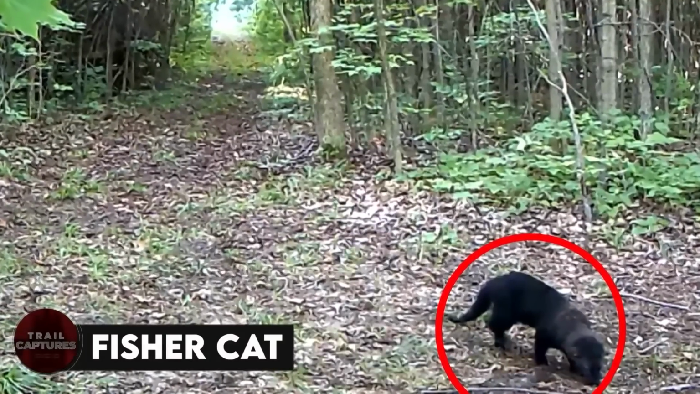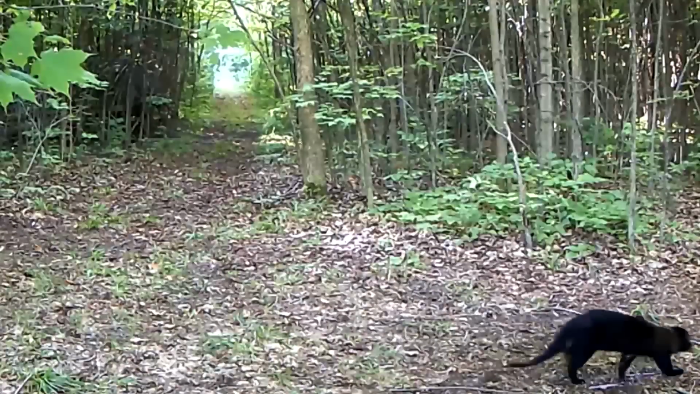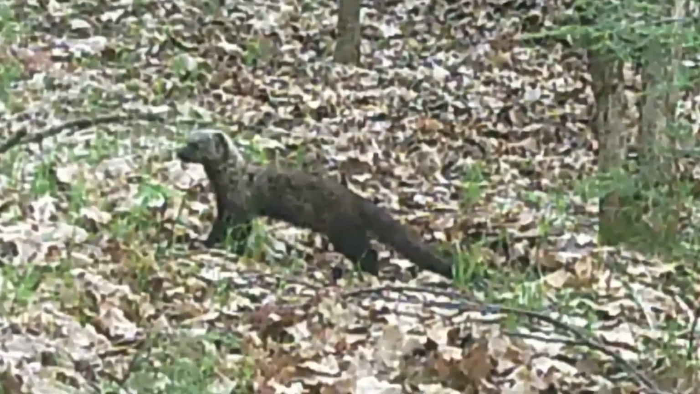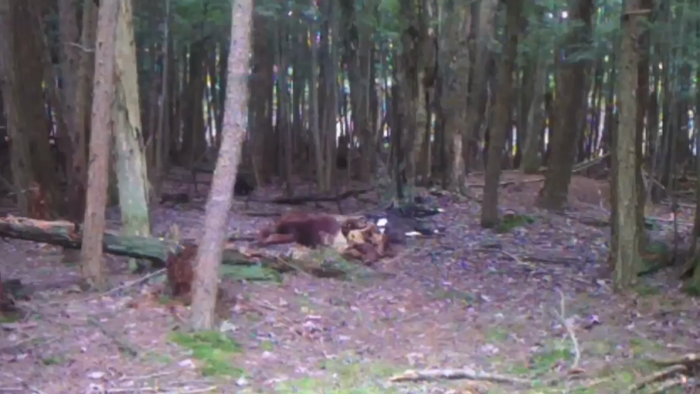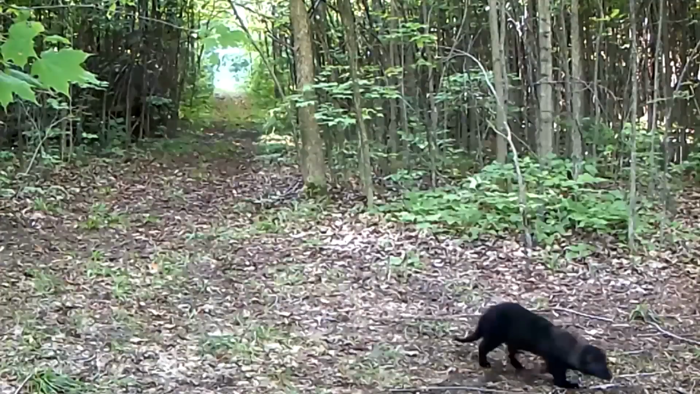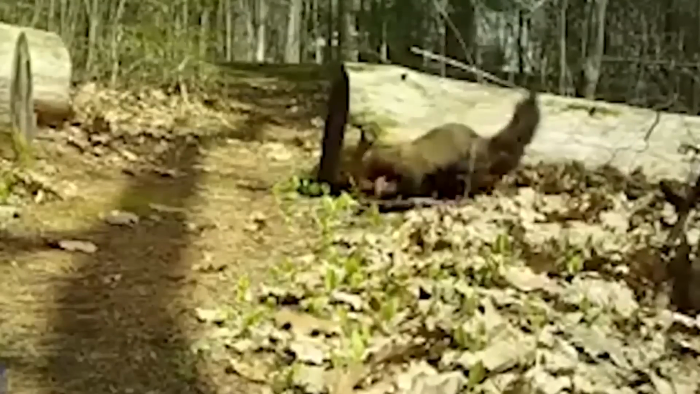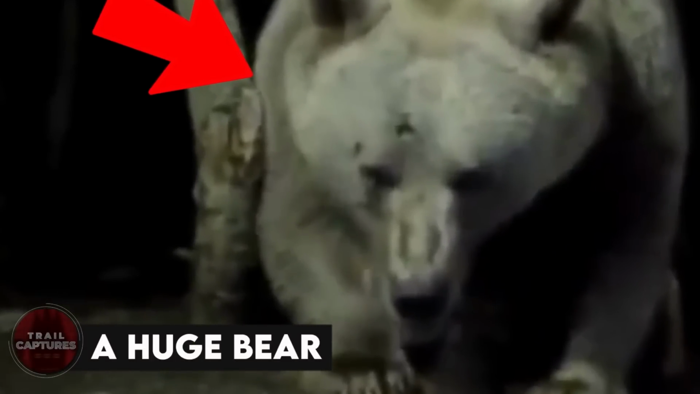Fisher cat. Not everyone knows that the animal caught on this trail cam is a fisher cat, and for months after the video was uploaded, the animal was considered as unknown and undiscovered. But we're here to tell you that this isn't an unknown animal, and in fact is a species of cat who's not found everywhere. They are not, however, considered felines. Just because of the way they look, they have been termed as fisher cats. Weird, right?